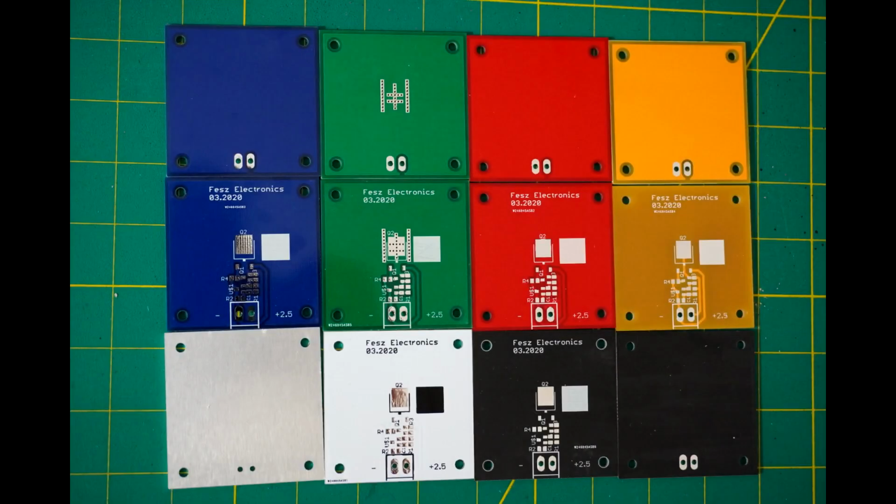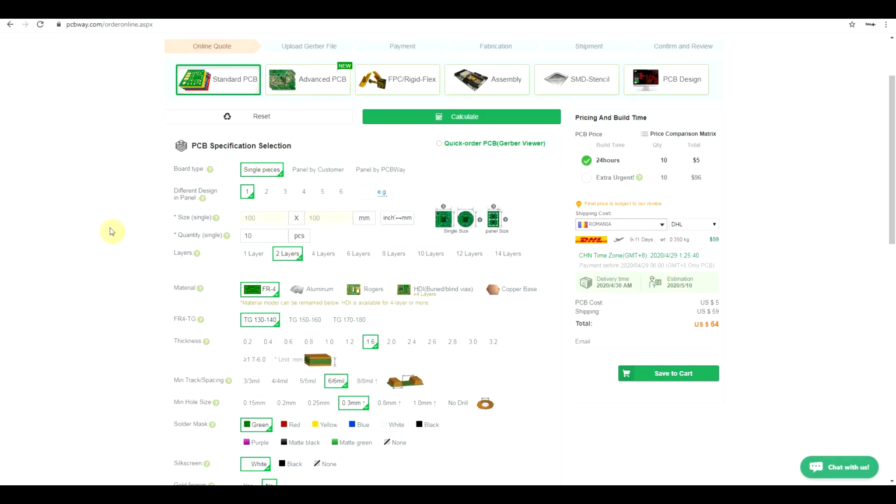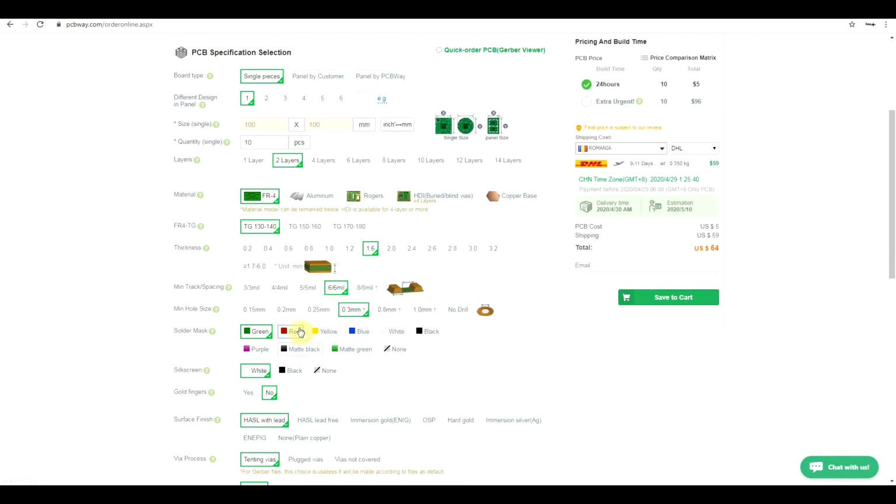Now, before I laid my hands on them, the PCBs looked much better, so this is what they look like. These are all the PCBs, both front and back, and you can see that they're all different colors. And they're very nice colors. And the nice thing about PCB Way is that for the standard board size and part numbers, you get no extra charge, so it costs $5, regardless of any of these 6 colors that you can choose from. So the other colors do cost extra, but these base 6 colors come with no extra charge. Now, the reason why I have 6 different boards is that I want to try 6 different configurations.